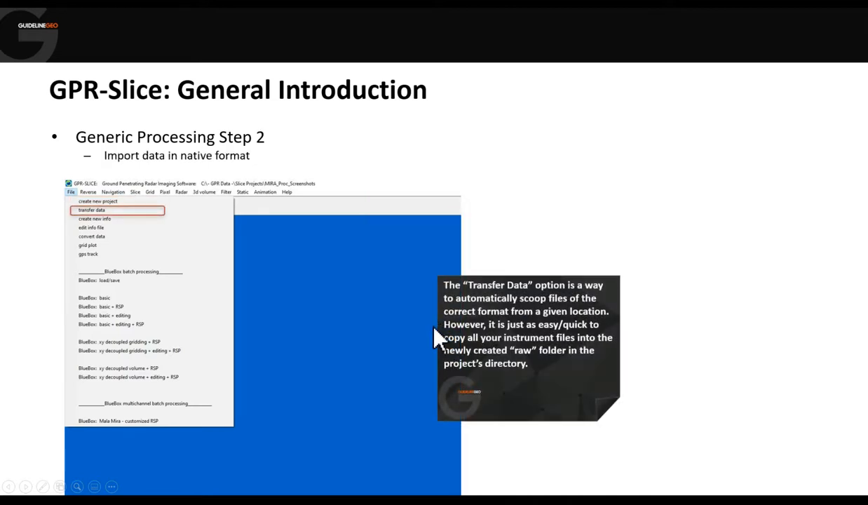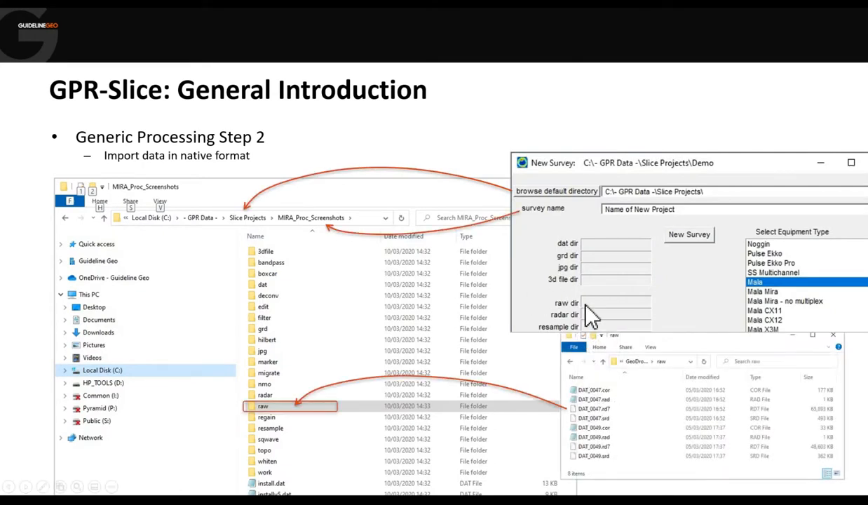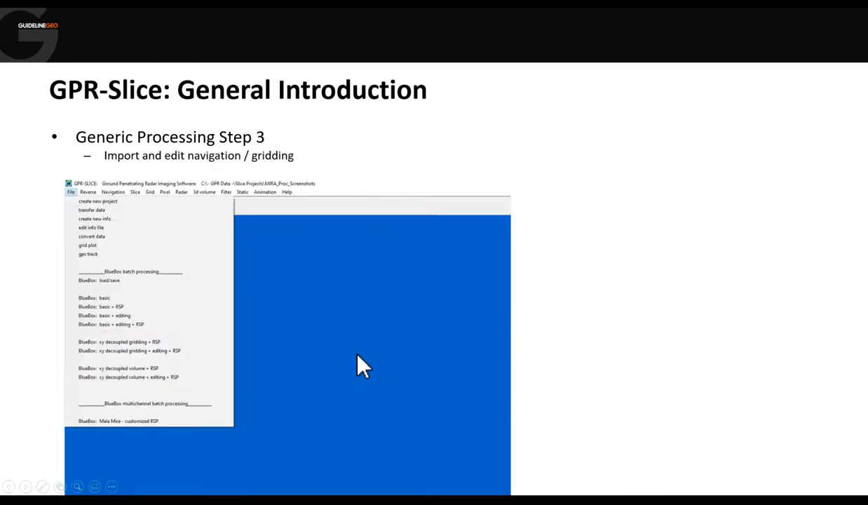Then we need to move our data into the project area. So there is the transfer data option, which will do an automated search and copy. But quite honestly, it's just as easy sometimes to take the data you've exported from your instrument and just drop it all into the raw folder of your project area.